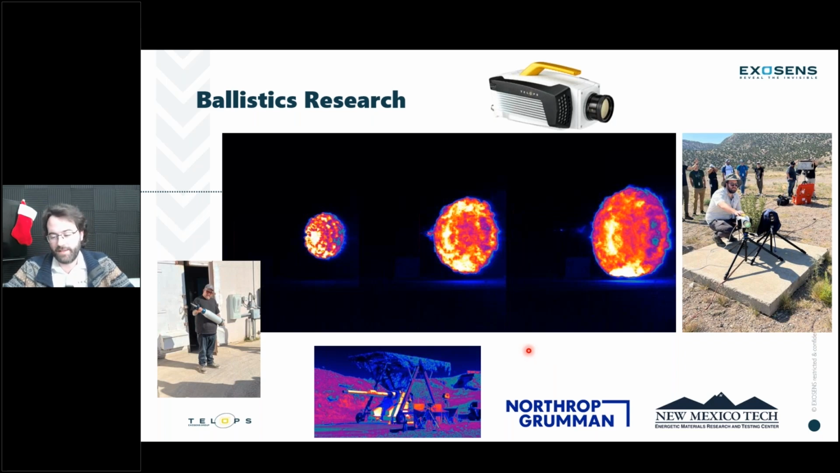And they had the opportunity to look at a multitude of ballistics systems firing at different kinds of calibers. As we can see on the left, pretty big calibers for some of them, like the one at the bottom. Apparently, they were insisting that this was not supposed to be called a cannon, but for those of us not in that field, it definitely looked like a pretty big cannon to us. But the images that came out of this were really great, beautiful images of muzzle flashes and explosions coming out of the ballistic research.